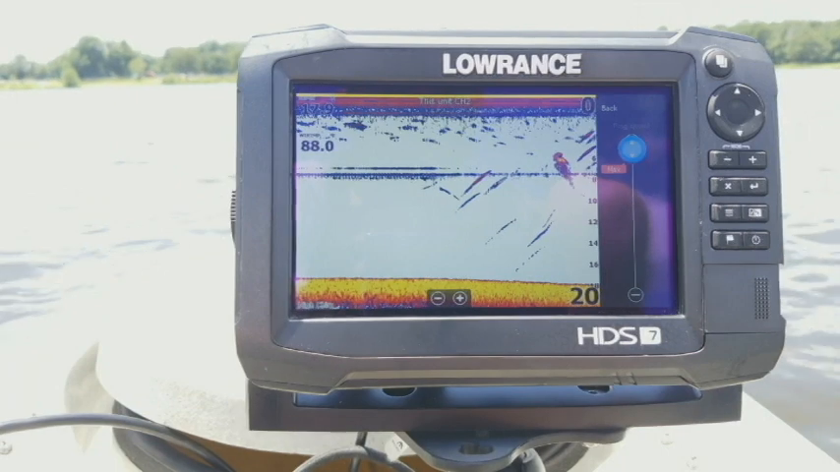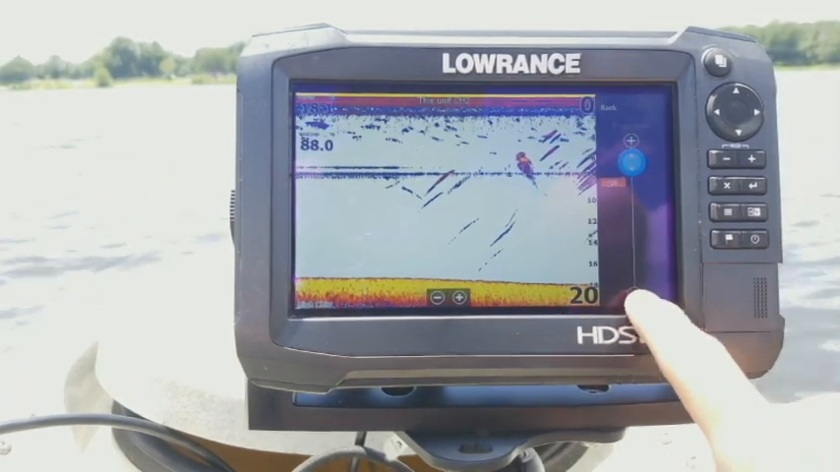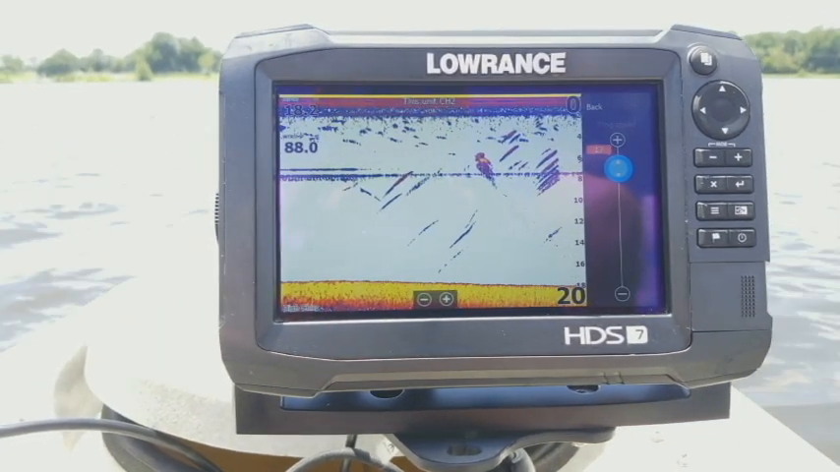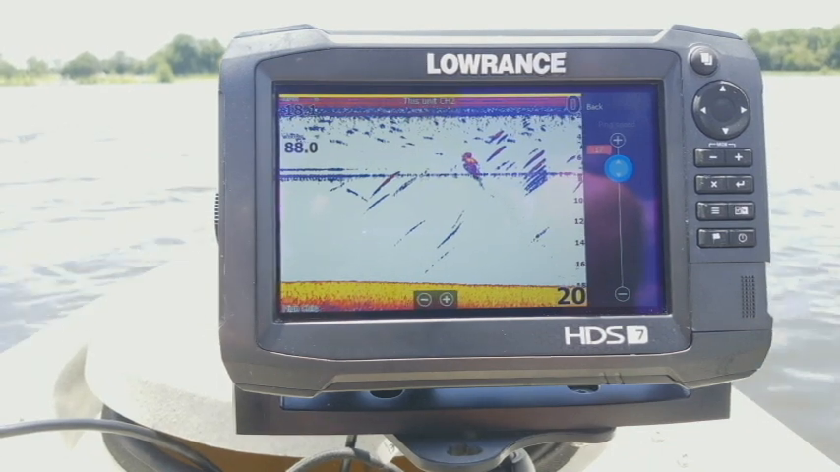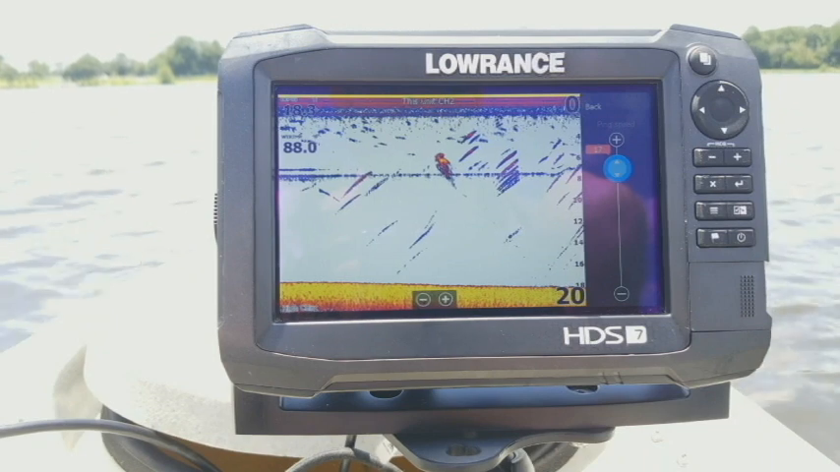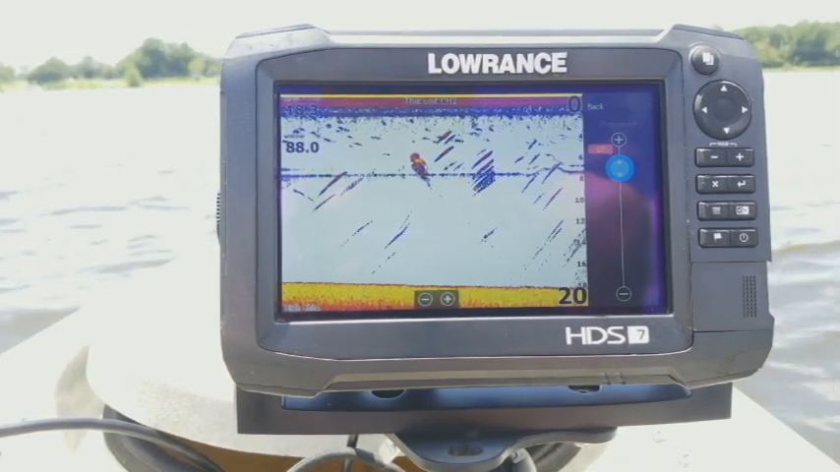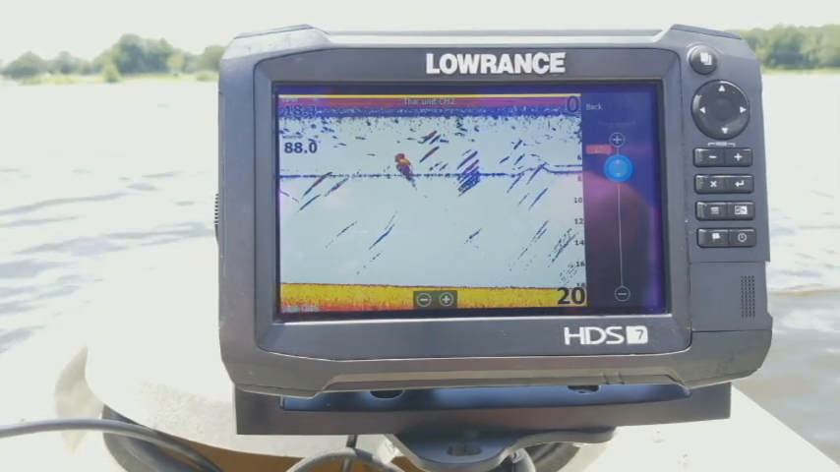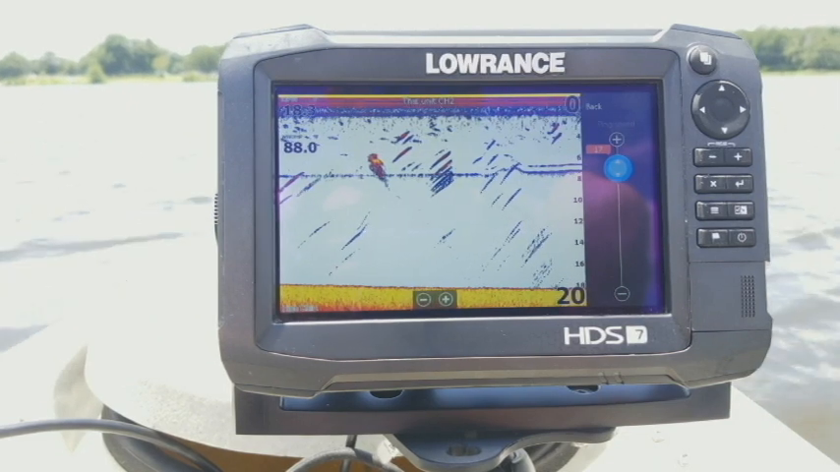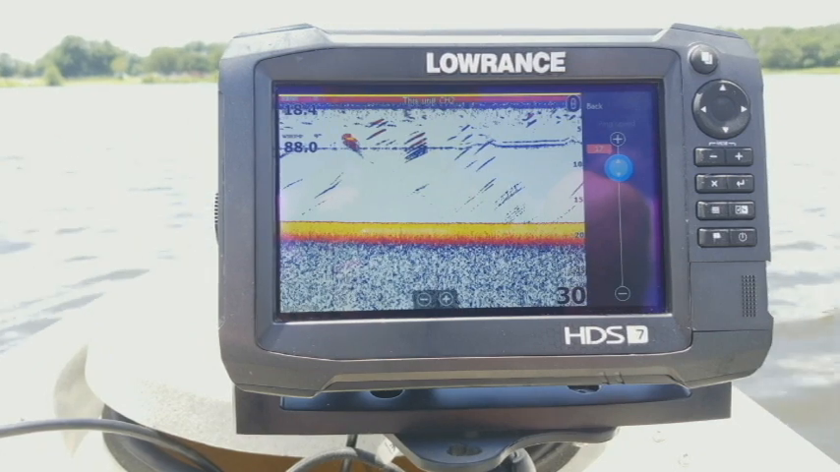Now we also have our ping speed. Now this again is going to default to the max setting on here. I actually recommend dropping it down just a little bit, so that way it helps lock on to my suspended targets a little bit better. And that means not just the fish, but my jig as well. Sometimes if you're having an issue seeing the jig that you have in the water, it's just not really showing up, or you're not really seeing the suspended targets very well, try lowering that down just a little bit. It's just a little trick that I picked up.